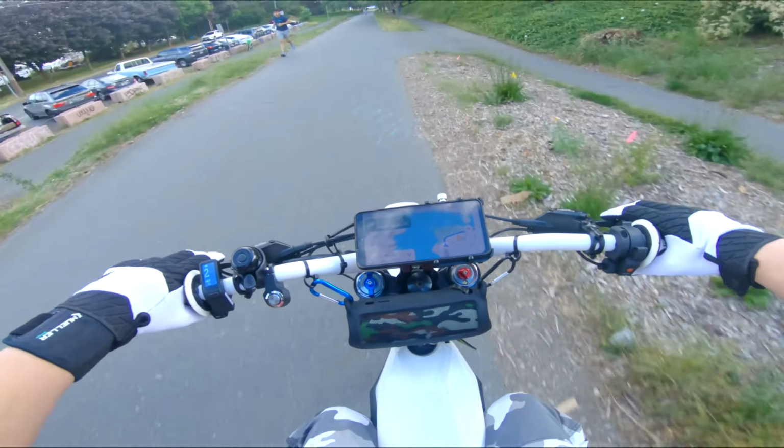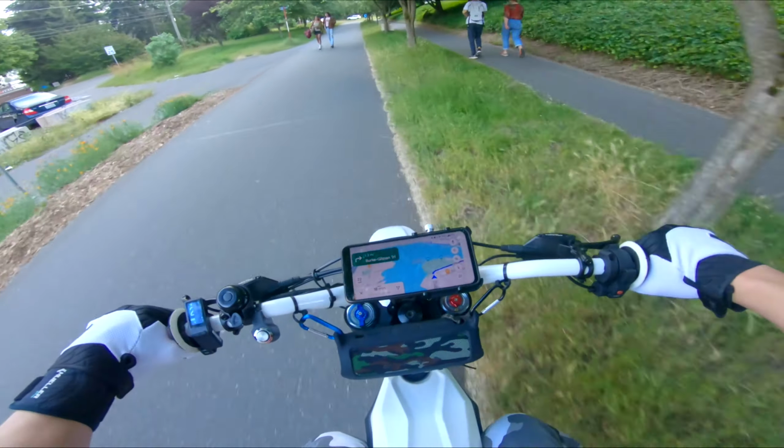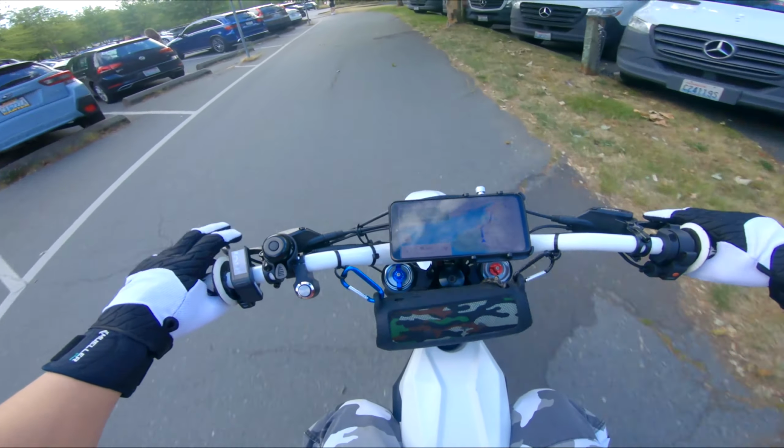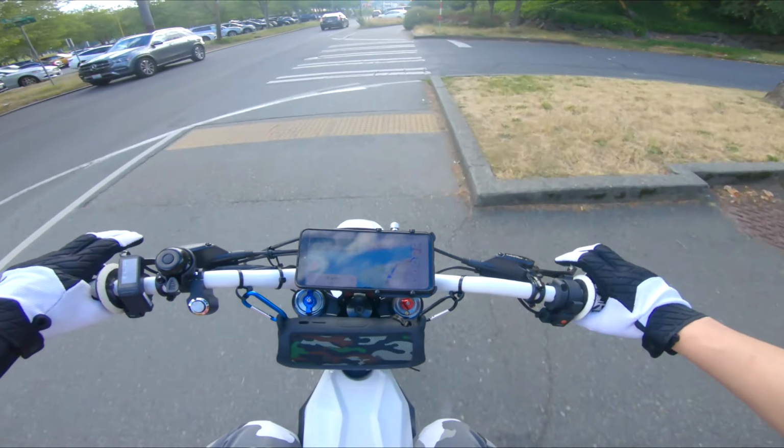So here we are at Gasworks. See, it's too bad there's nowhere to charge up here, because that would be perfect. And then you got weird shit like that.